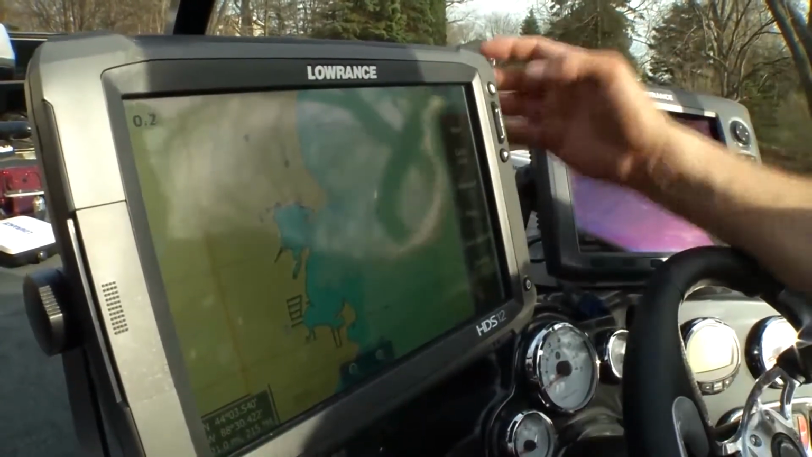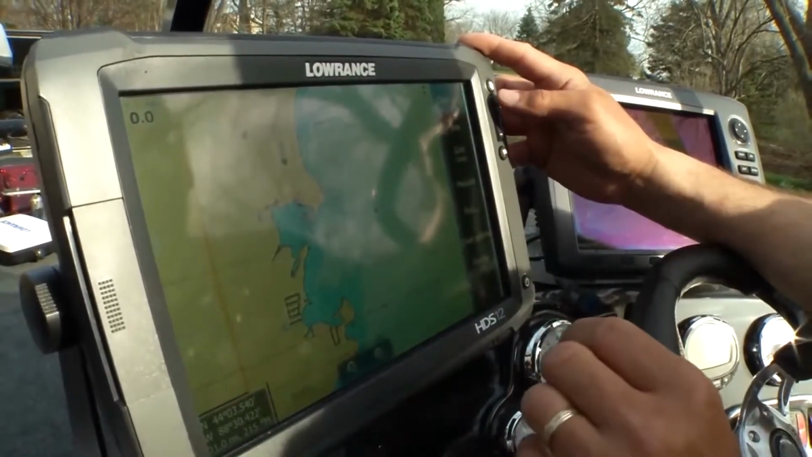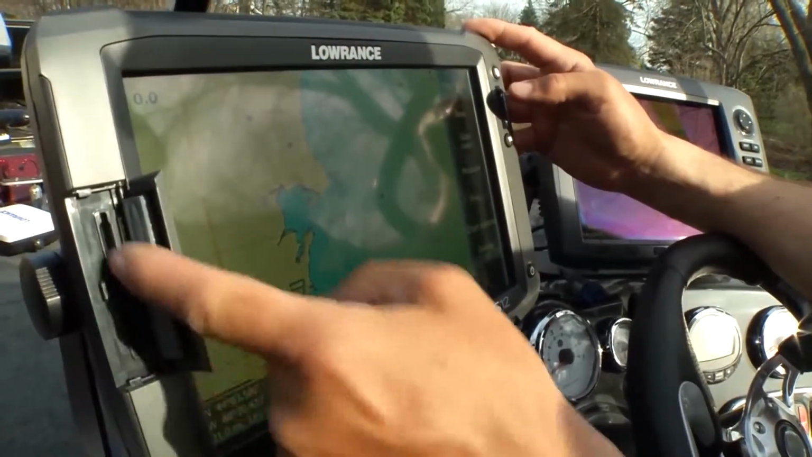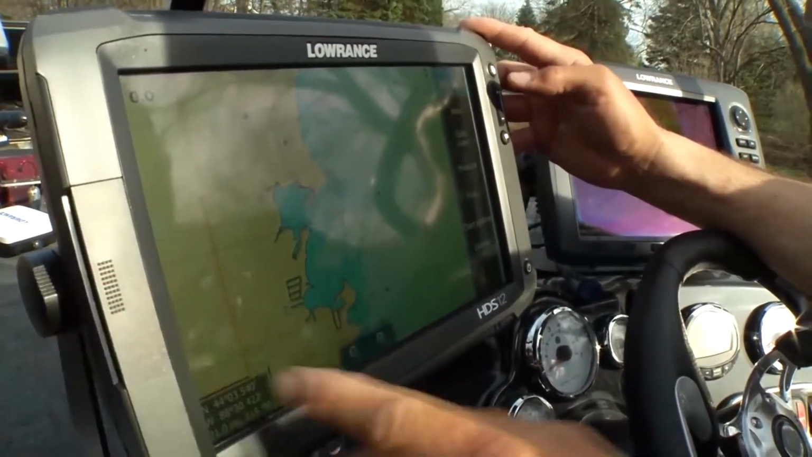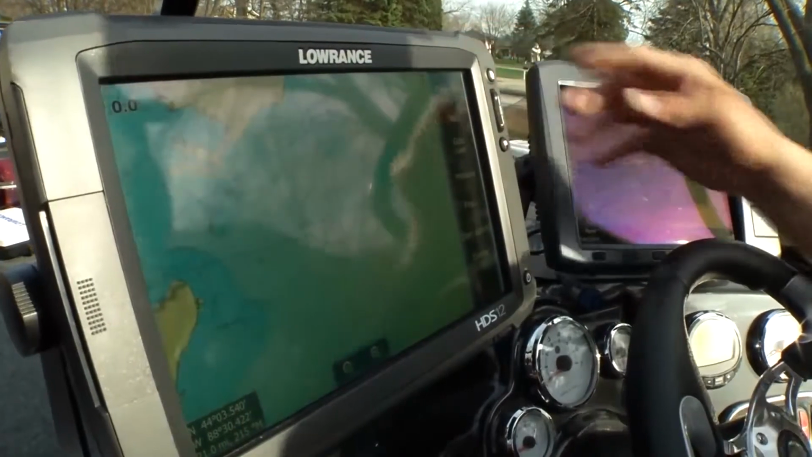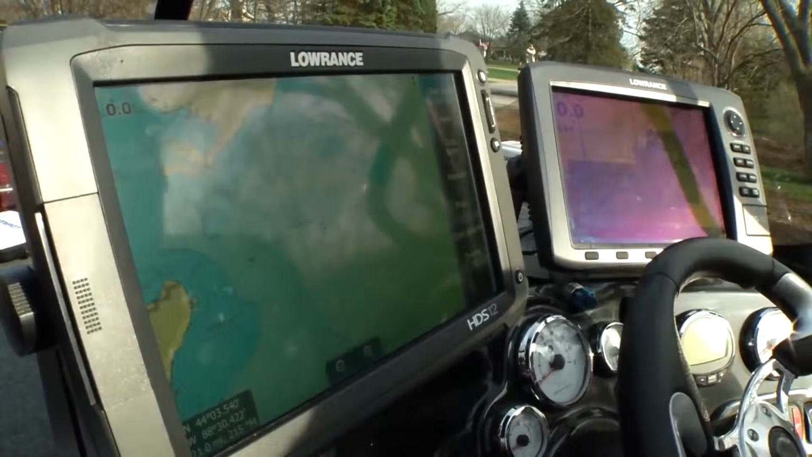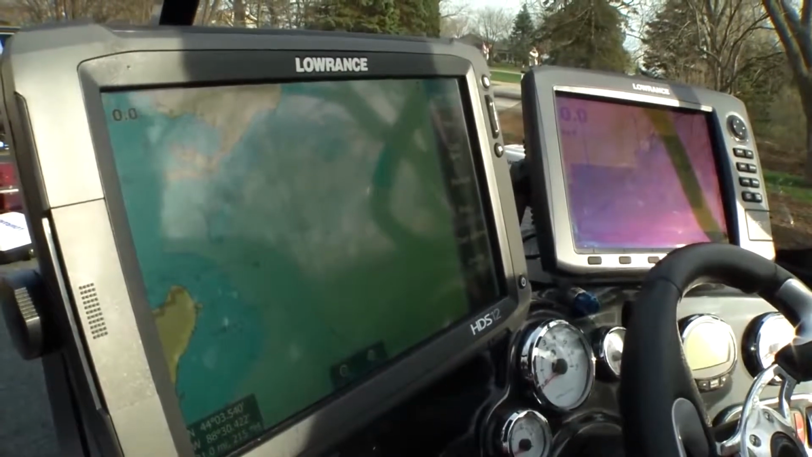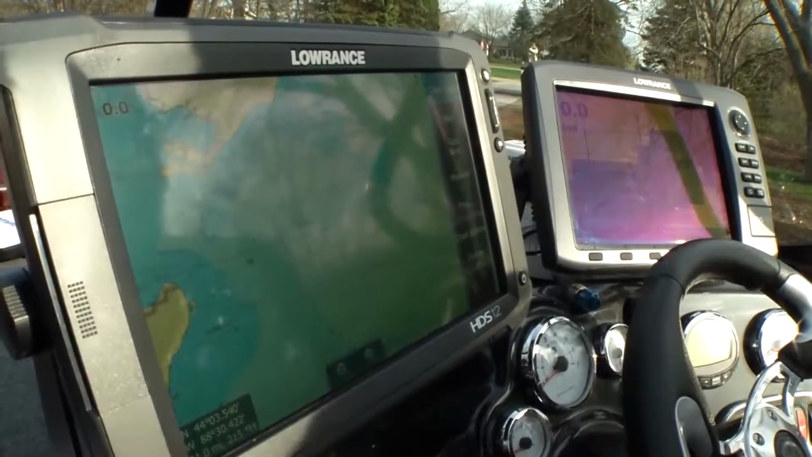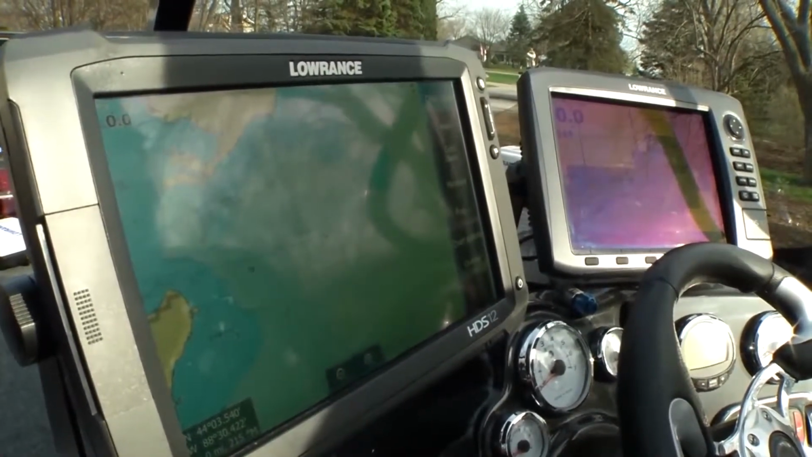So the next feature, and this is the big one, is that there is now chart sharing. What that means is that in any unit on your Ethernet, you can put one mapping chart and it shows up on all of them. You'll notice that in this HDS 12, there's no mapping chip. Yet it's showing up with detailed data from a Navionics chip that's actually over in my other unit on the Ethernet. So with one card, any of the units that have this Gen 2 2.0 update are going to be able to see the mapping data. Just put it in one unit, and they'll all be able to see it on the Ethernet.